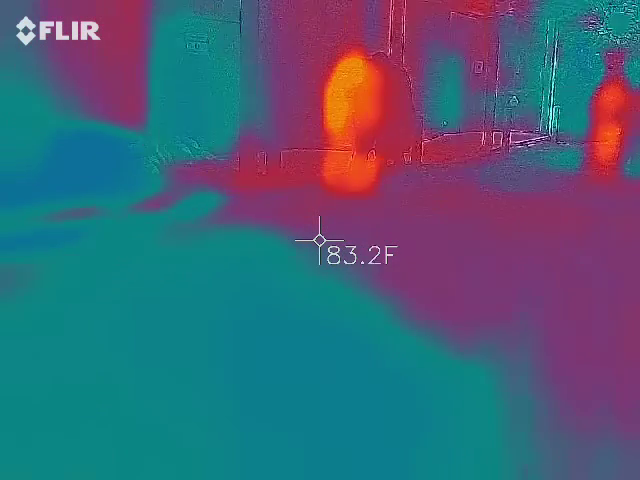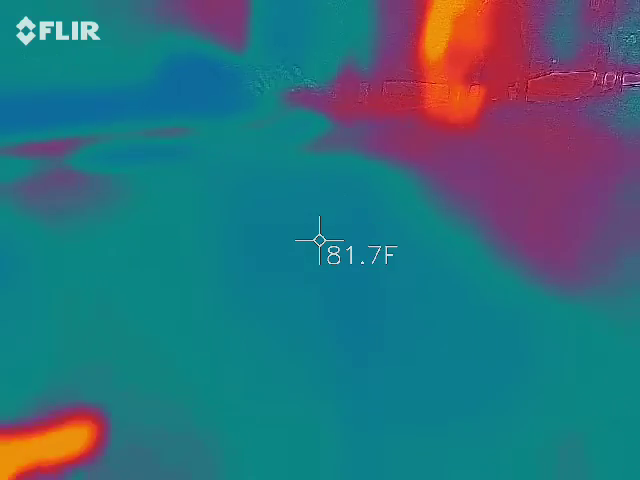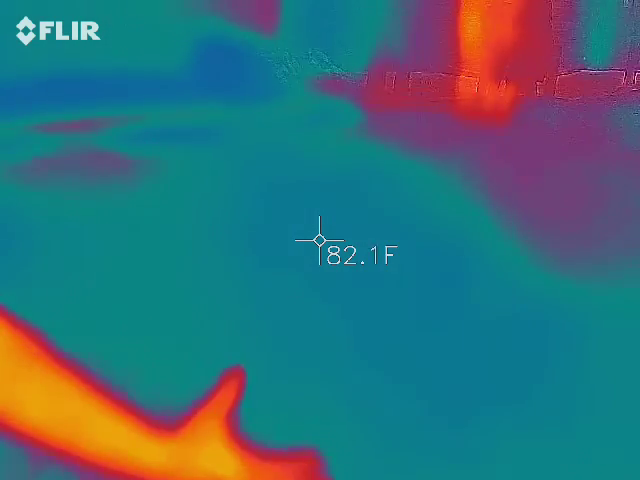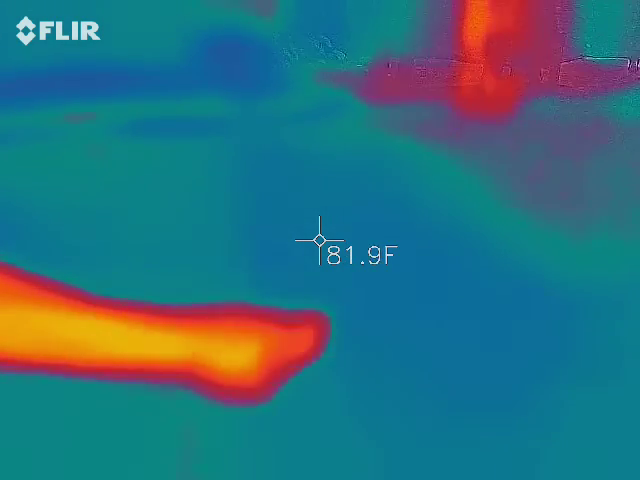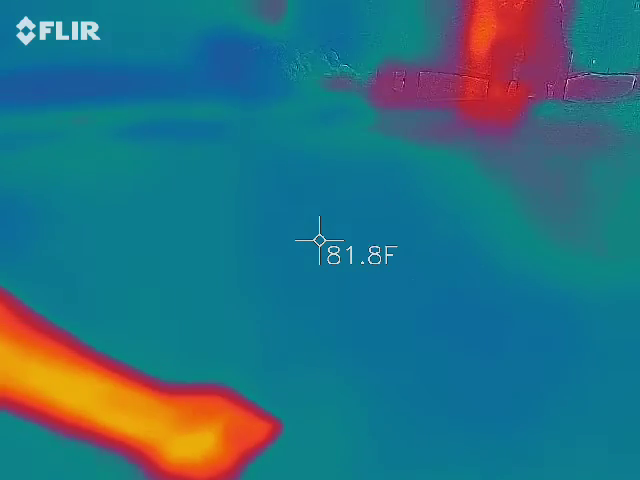So let me explain that for a second. What that means is that temperature can't be created or destroyed. It has to balance. So if you see something right here start to grow in heat, goes up in temperature by 10, 12 degrees in a very short amount of time, I'm talking seconds, that means there's a cold spot growing somewhere else because it has to balance.